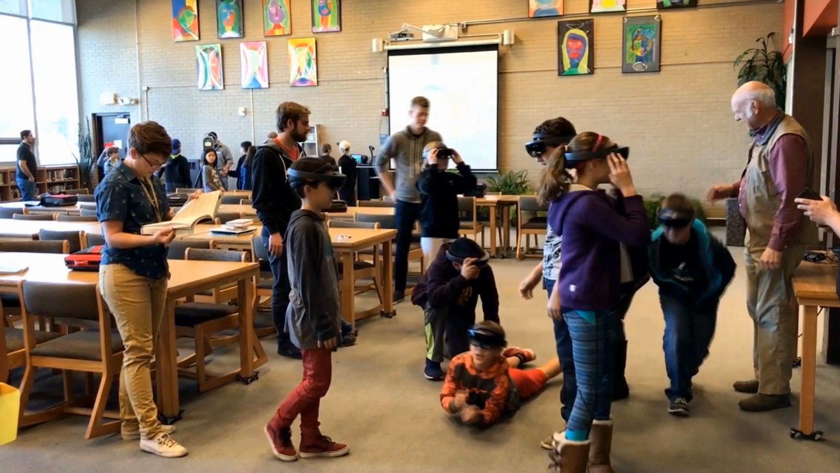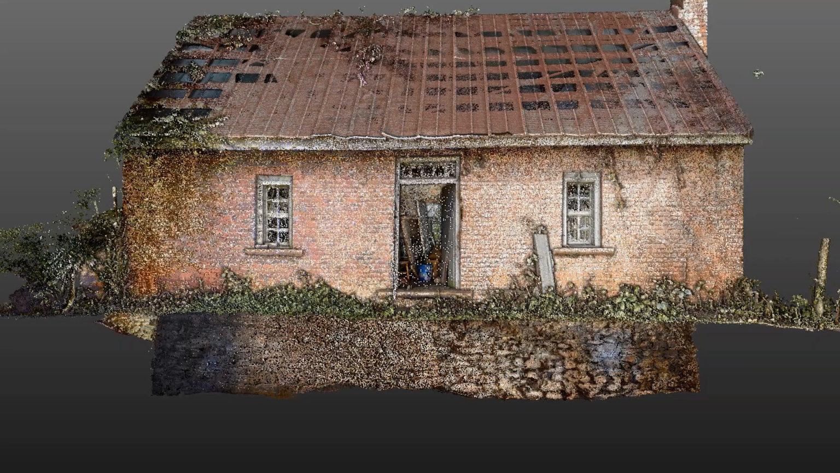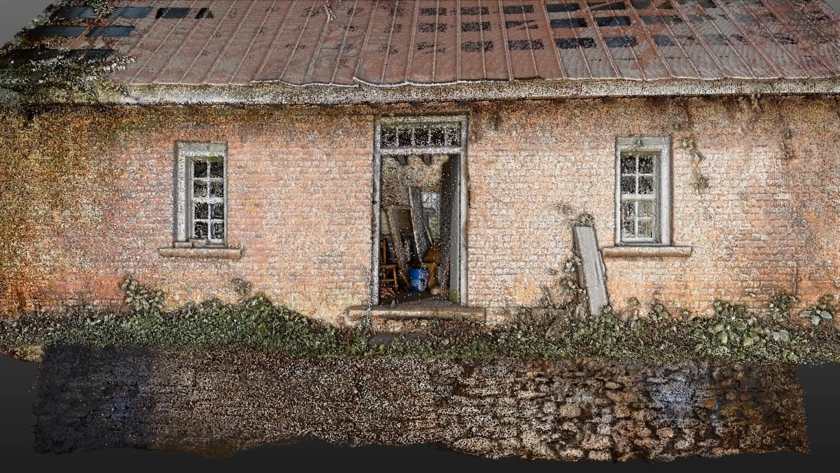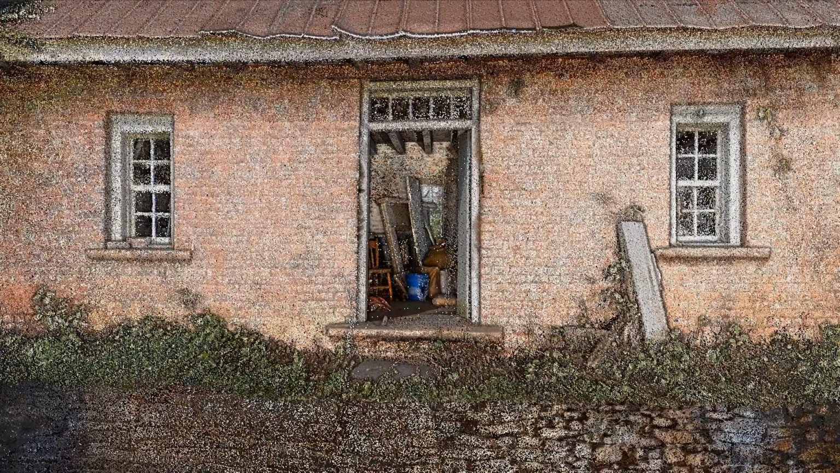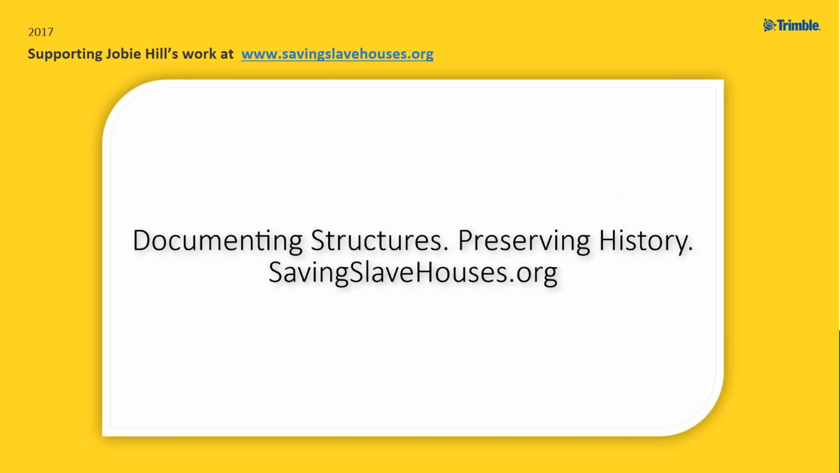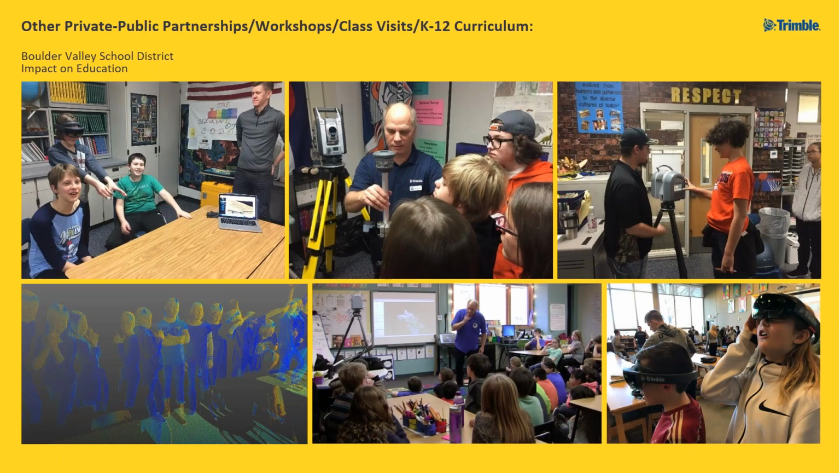They're inside the slave ship, HoloLens. Terrific reaction from kids on this. I mean, just completely enthralled. Please check out Joby's SavingSlaveHouses.org site when you get a chance.